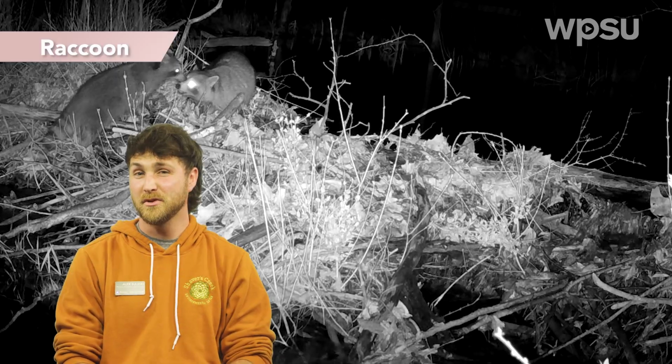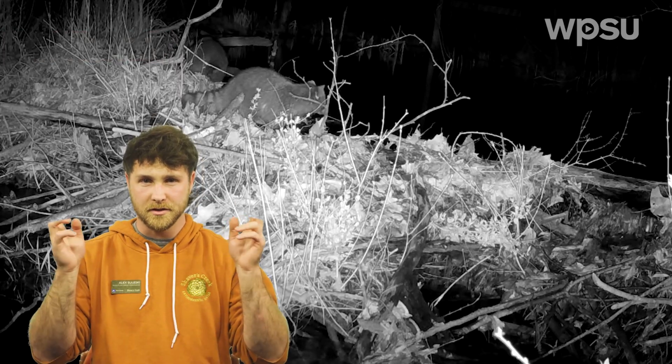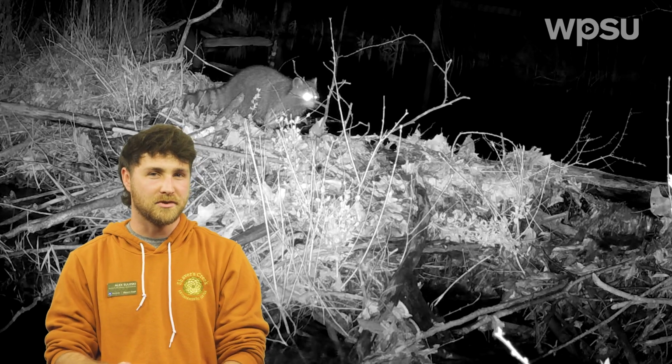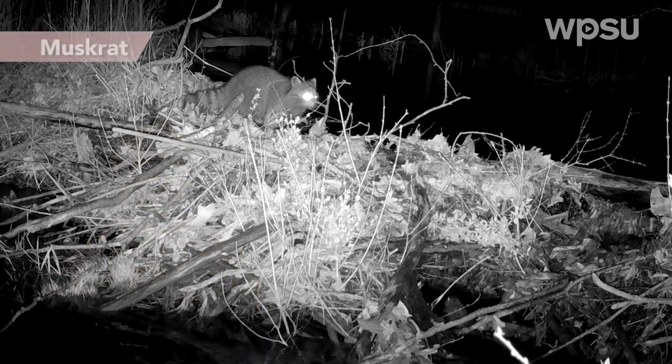As this raccoon duo is crossing the dam, you'll see that they start to hear something. You'll see their little ears moving as they're listening to the sounds that they're hearing. Keep an eye on that muskrat tunnel that we just saw, and you'll get to see what they're listening to.